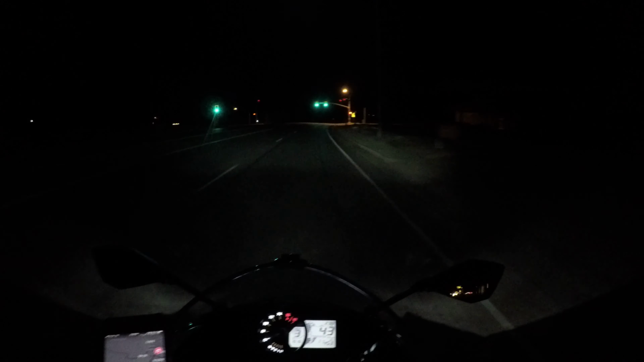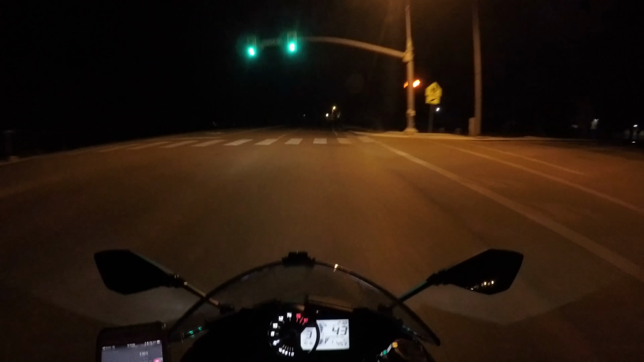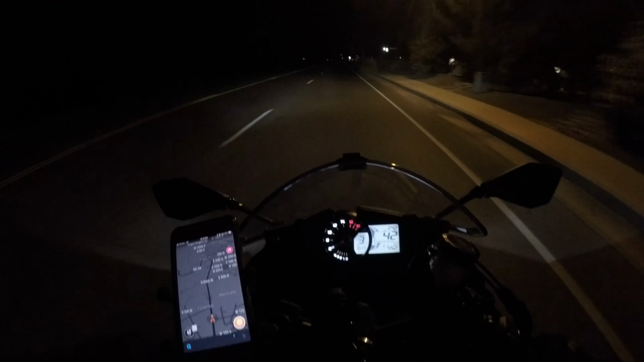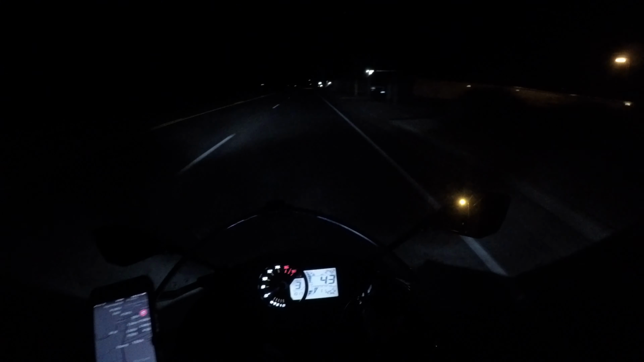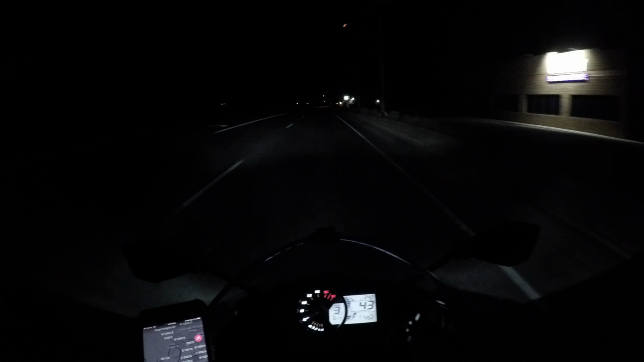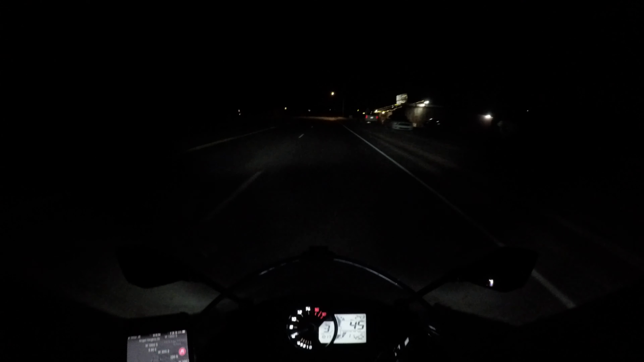Man, it is like dead tonight. Okay, there's one car on the road. 2 cars on the road. I found both of them. Oh, and I'm also trying out the Waze app. I've never used this app before, but I've heard things about it, and it intrigues me. So as I understand it, it will tell you when there are cops nearby, as reported by other people in the area that use Waze.